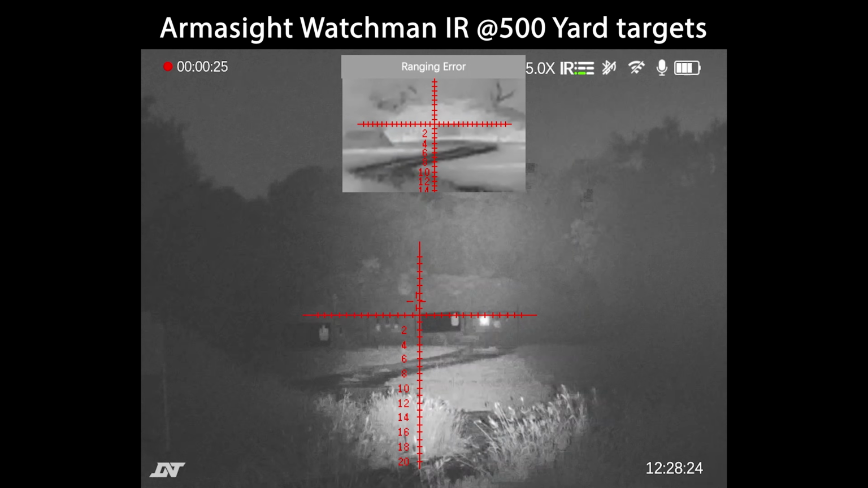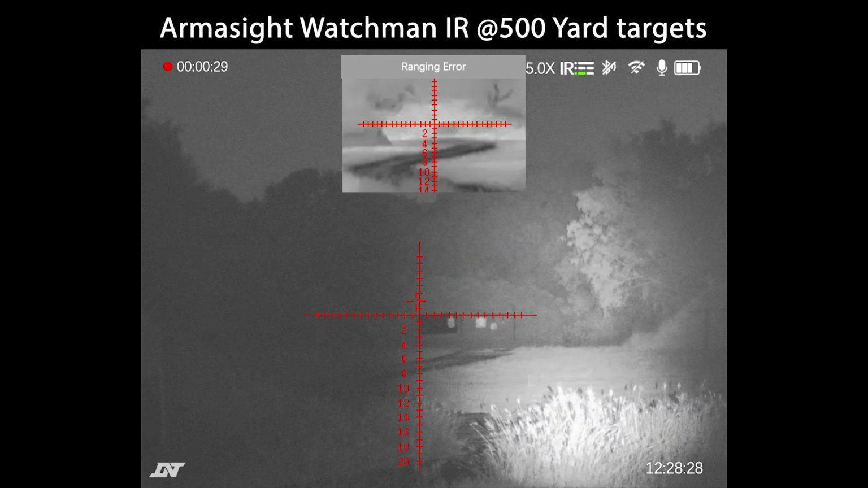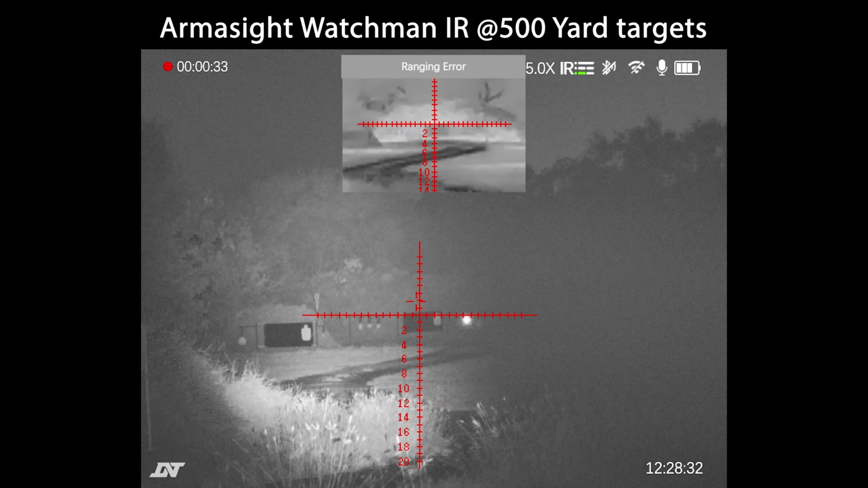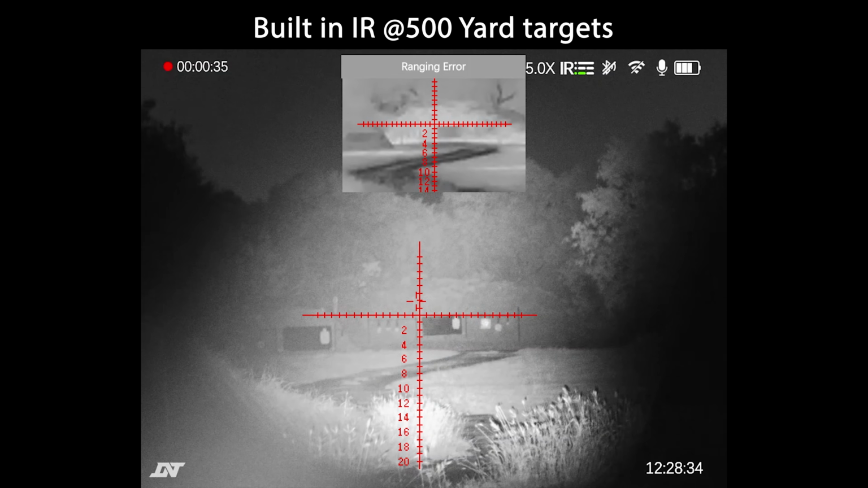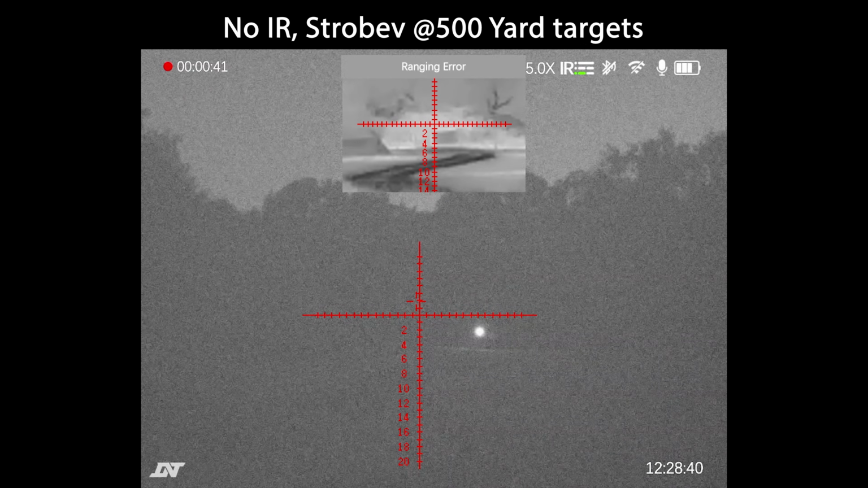And I'm pleased to report that I didn't notice a distinguishable difference between my, I think it's in the ballpark of $300, the Armorsight Watchman IR. That's a VCSEL-based illuminator that pushes over a watt of IR illumination downrange, which is a lot for those that don't know. I couldn't tell the difference at the 500-yard target I was observing. So you are good to go with the onboard illuminator.